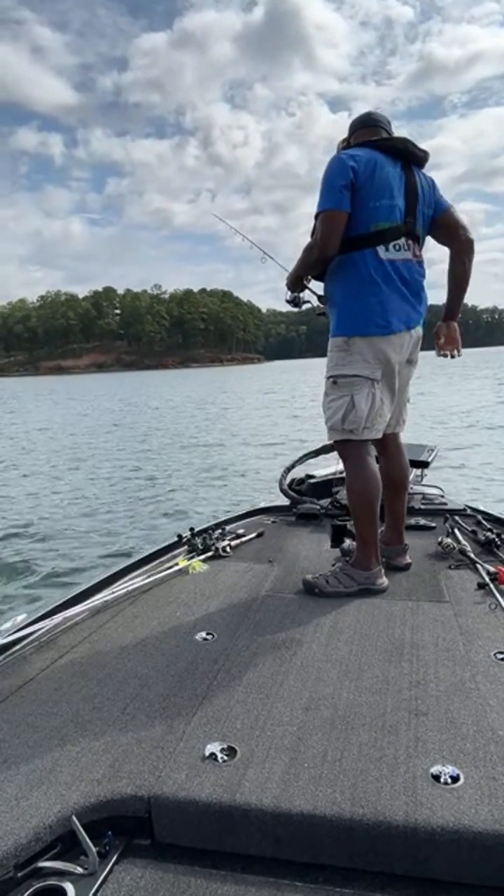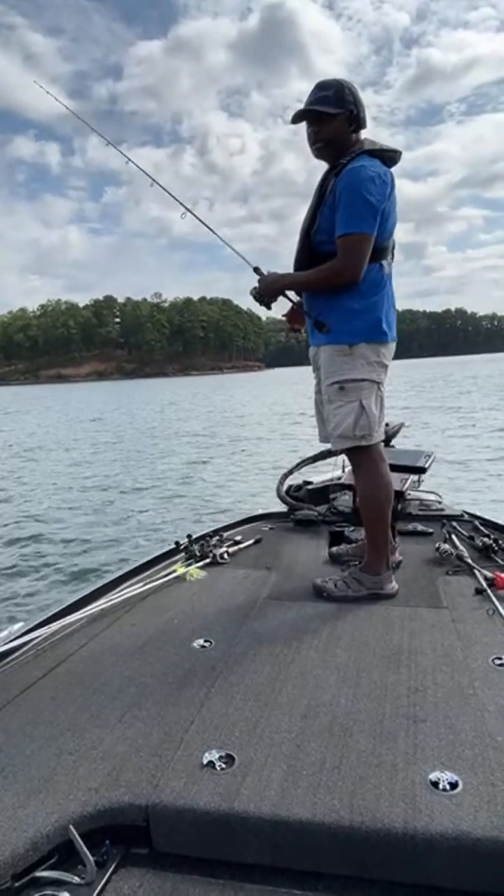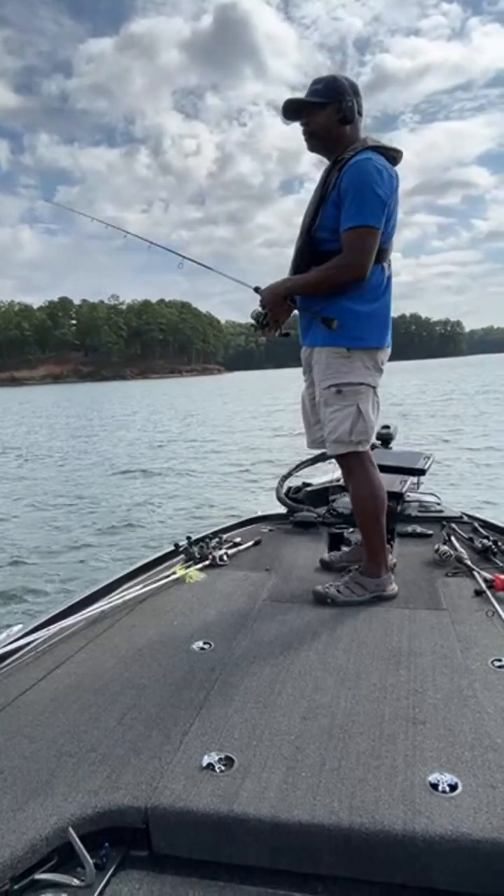Oh yeah, that's a nice drop off out there. I'm sitting in 25 feet of water right now, but these fish that I'm targeting down on the bottom, they're down there in about 30 feet of water.